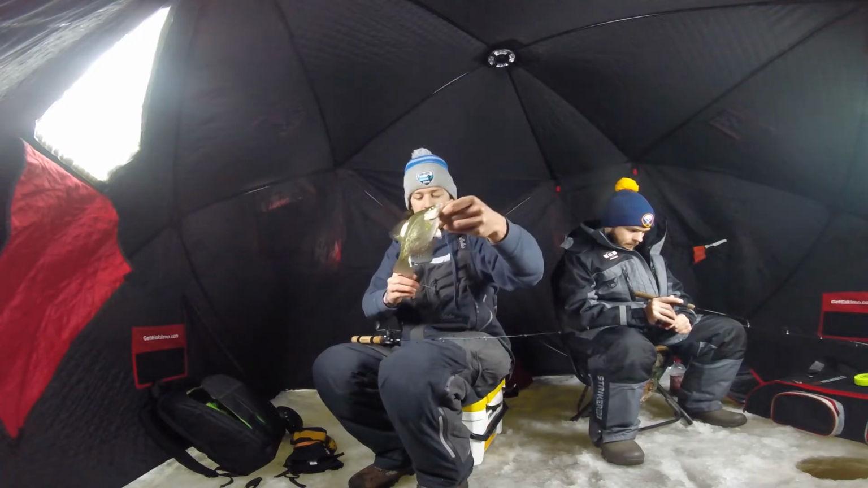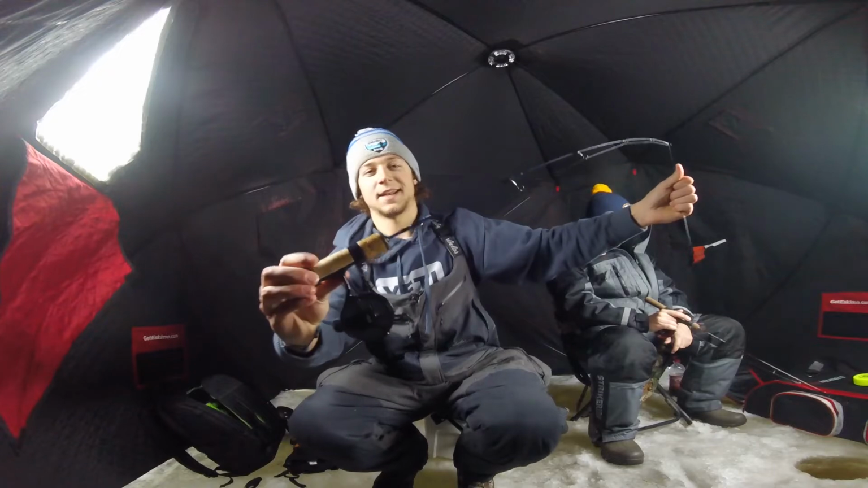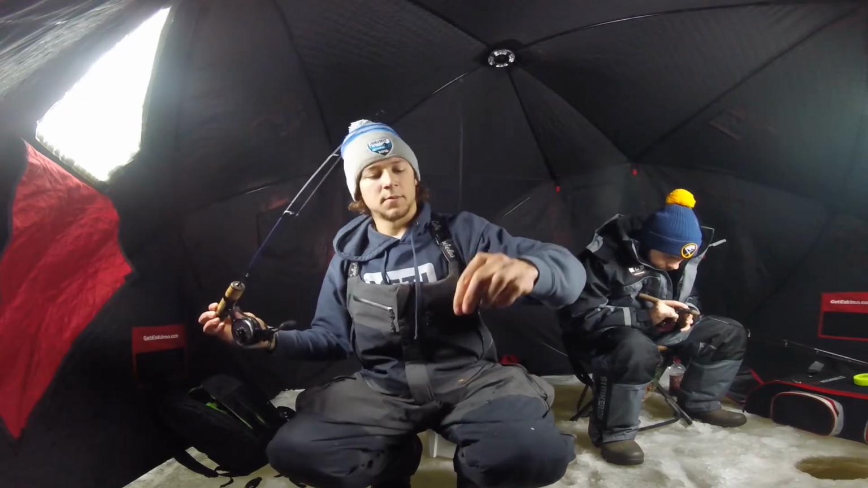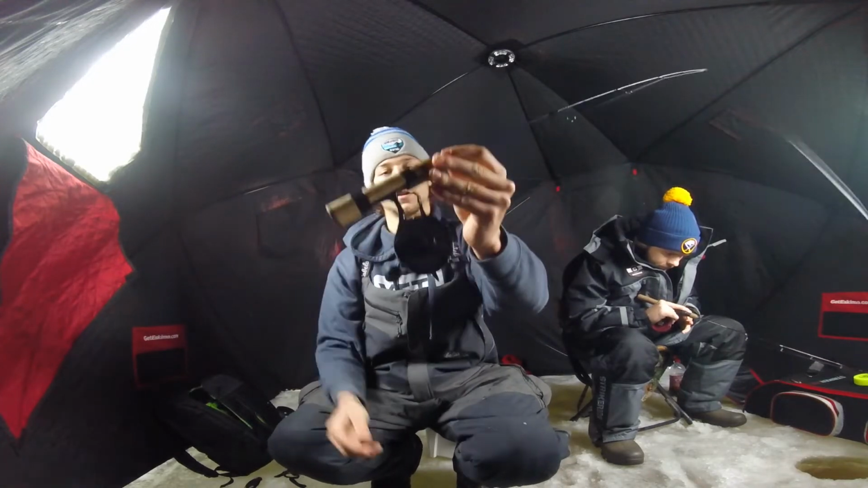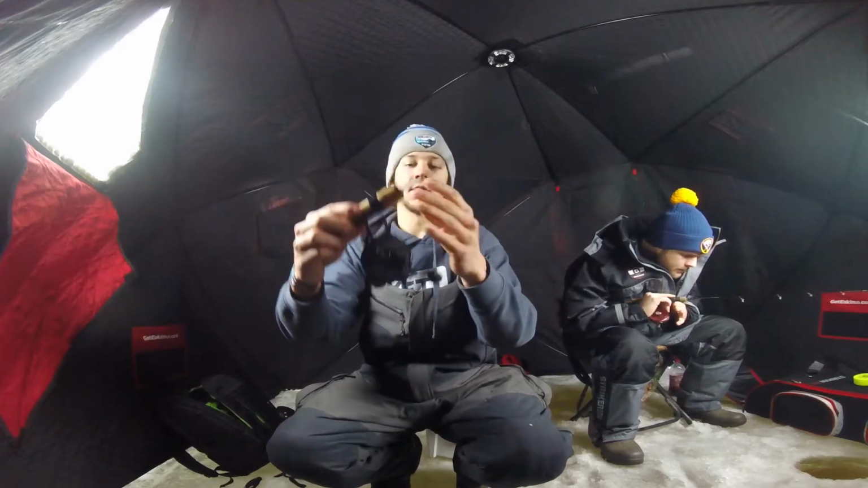Just a small crappie. My panfish setup right now is the Frostbite Fantastic ultralight rod. It's not a noodle tip, and it's kind of hard to sense those crappie up bites like that one, but you get used to it. It's a pretty nice rod, and that's with the 13 Fishing Blackout Freefall Ghost reel.